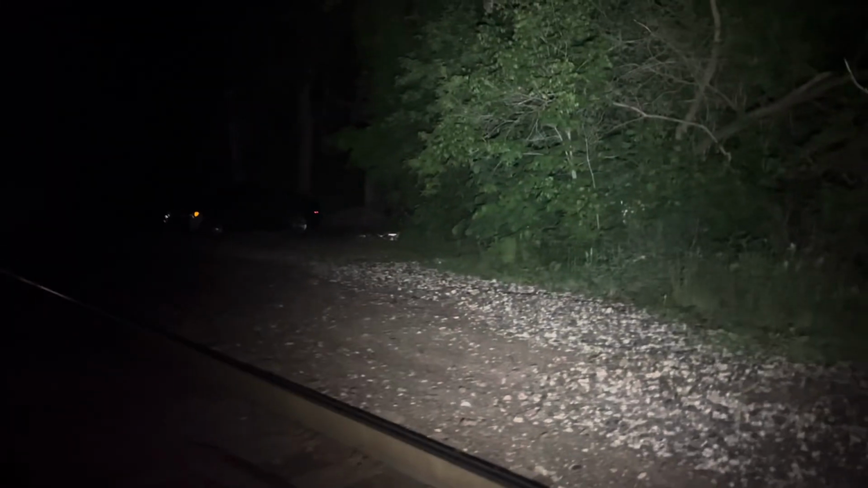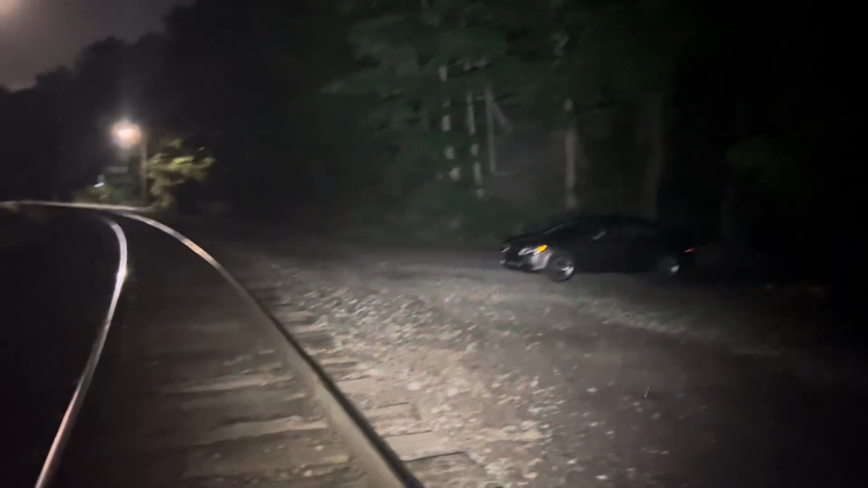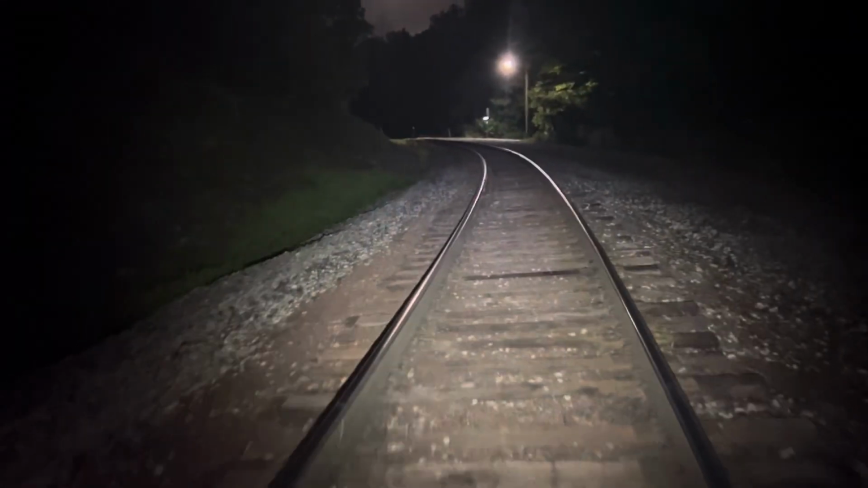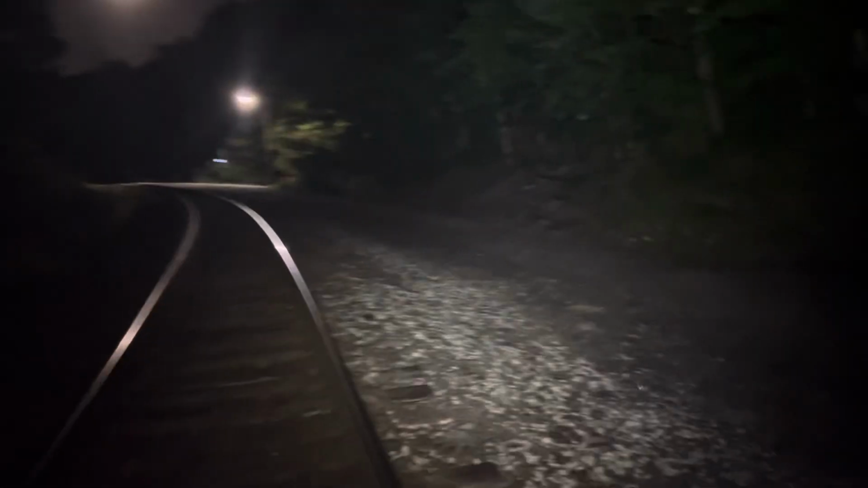I'm trying to see. I seen eye shine right when I first put that light over on that side, and it disappeared quick, and the thermal couldn't catch it. So, okay, this creepy railroad walk goes in this little valley on this little tributary of the Cognac Creek back here. That's the Cognac Creek over there that we were just standing over.